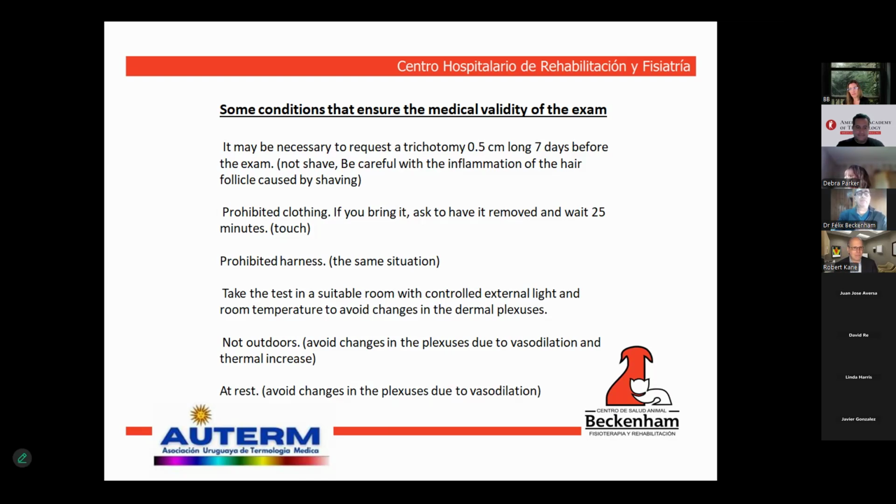Number 3, harnesses are prohibited for the same reason. Number 4, take the test in a suitable room with controlled external light and room temperature to avoid changes in the dermal plexuses. The next one is not outdoors.